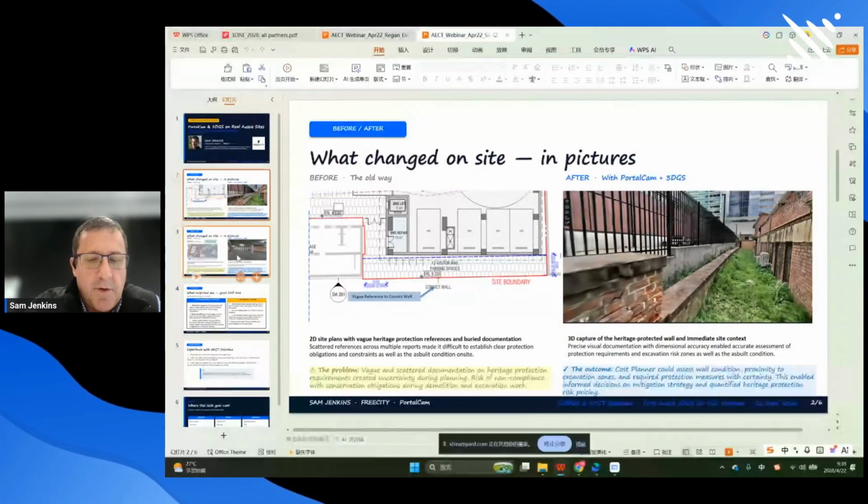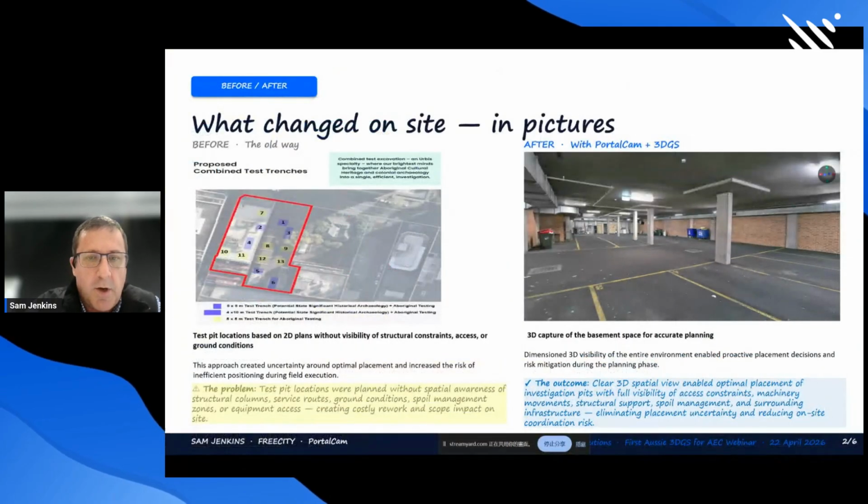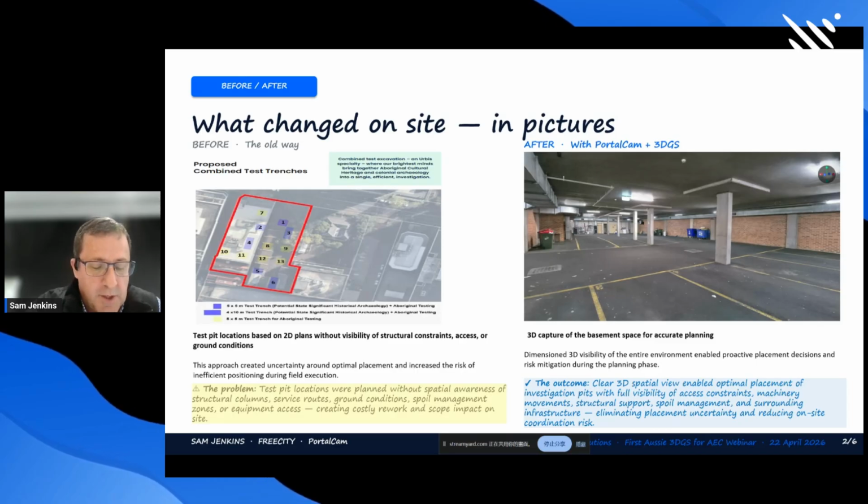The second example again is in a pre-planning phase. So when the slides come up, you'll see it. We need to do some archaeological and heritage investigations inside one of our buildings. The picture on the left is just a bunch of test pits that were allocated as part of a desktop study by the consultant. So again, in 2D, not giving any spatial awareness of where it is or any geographic location, just a bunch of pits that need to be dug.